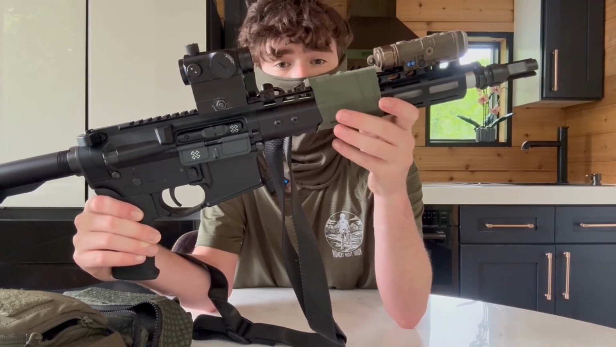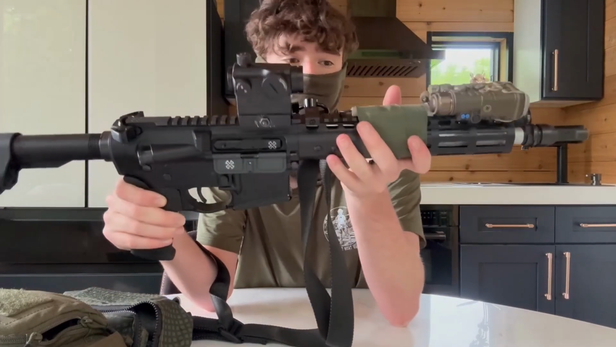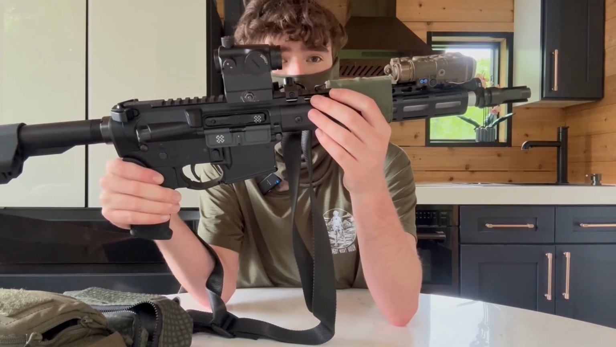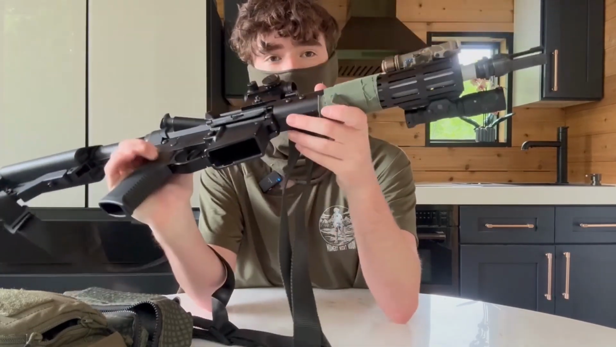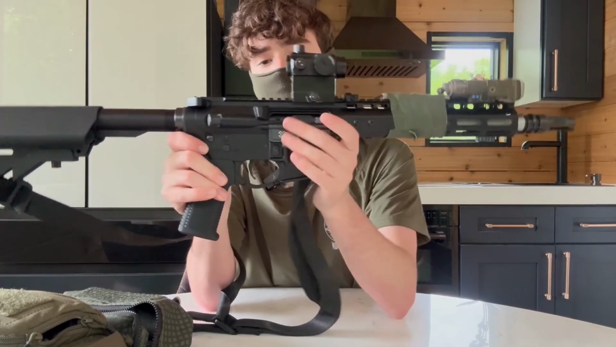It's honestly really solid, feels rigid, feels nice. I can't say anything about it besides the fact that it just feels like a well-made handguard. There's no wobble, no turning. It's secured by these 6 bolts, very similar to my real AR handguard. I like it a lot.